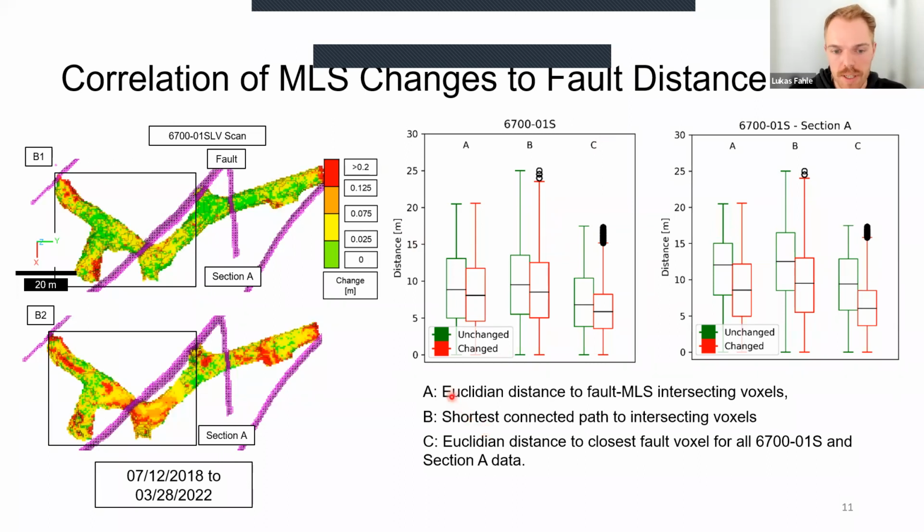So we can not only do a singular one, which in this case for the A is the Euclidean distance to intersections. We can do a connected path distance, so basically stringing together multiple voxels to find a connected path, or to do a distance to any fault within the model. And as we can clearly see here in these box plots, we have a pretty high standard deviation, but we can also see a trend towards changed voxels. So the red box plots here showing a lower mean distance to the fault intersections. You can see that through all the different metrics.